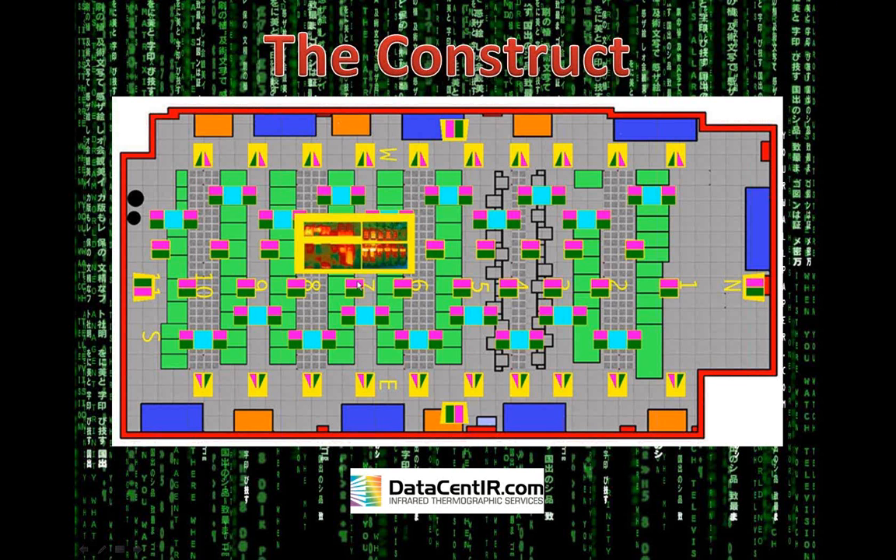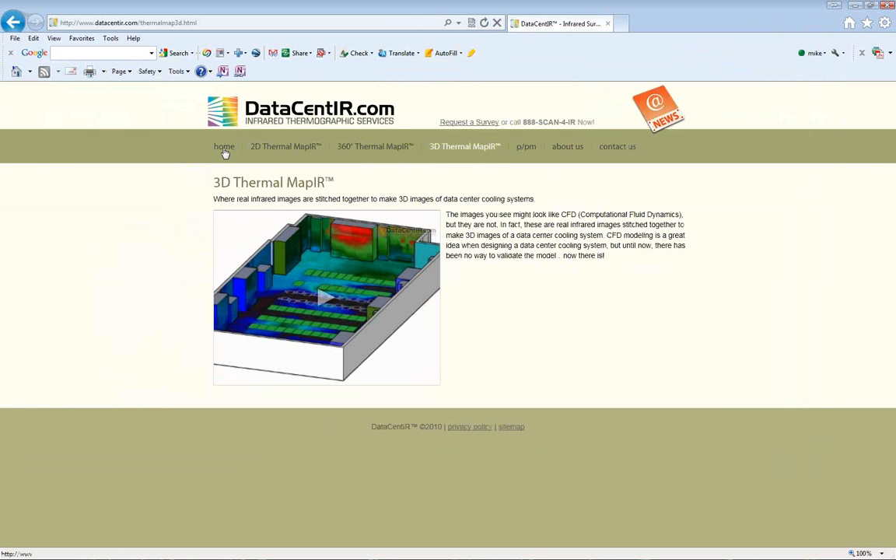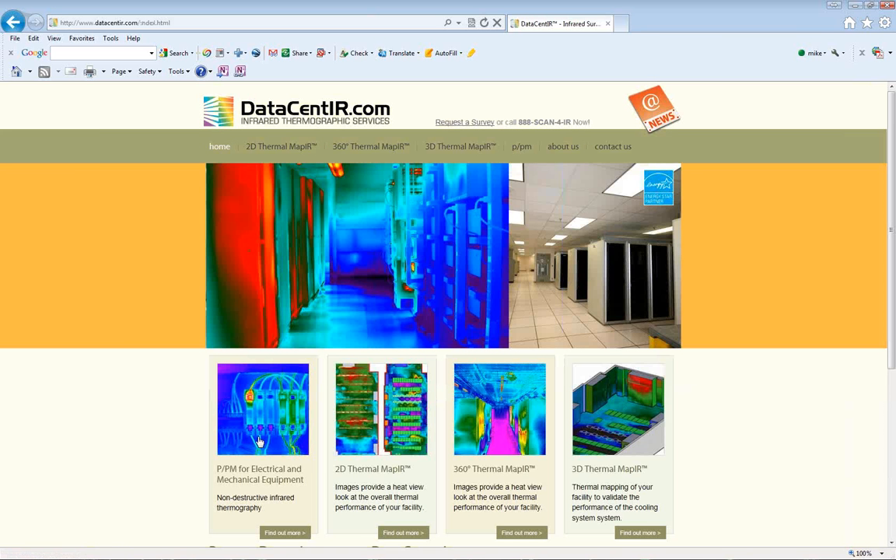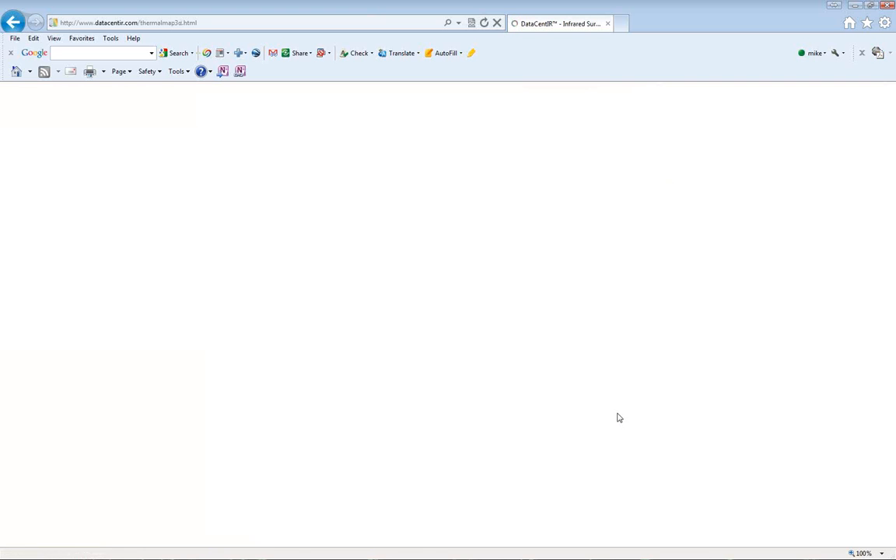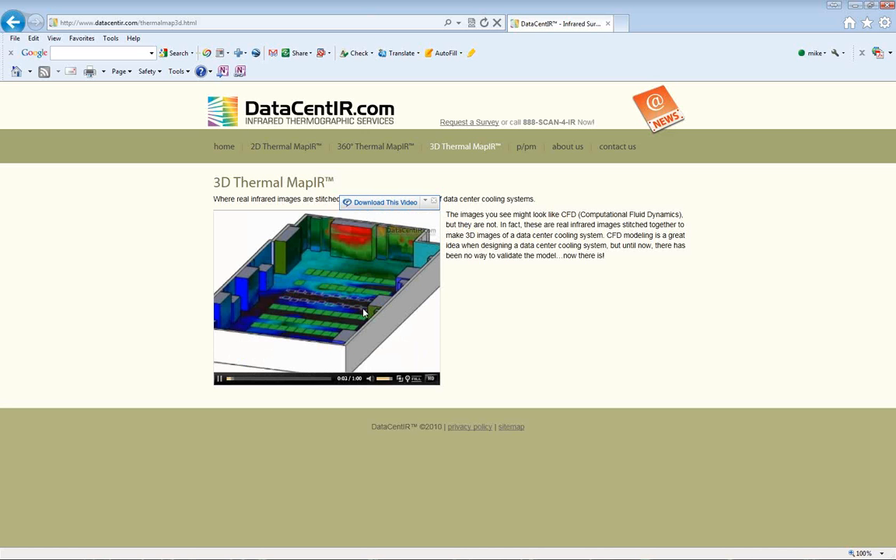Now, I'm going to go over these all in just a minute, but I also wanted to show our website. Here's the home page. From it, you can look at the electrical maintenance, electrical mechanical maintenance, the 2D imagery, where you've got the side-by-side, the 360s, cubic images, and the 3D mapping. If you turn your machine on HD and then just play this, you'll see how it works.